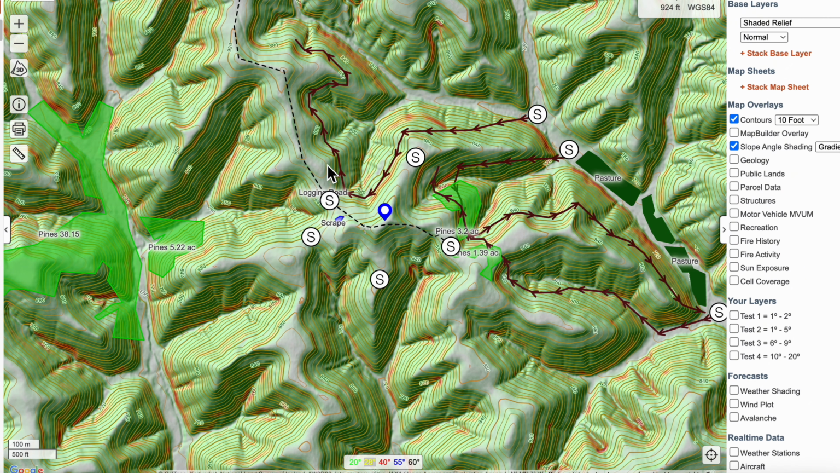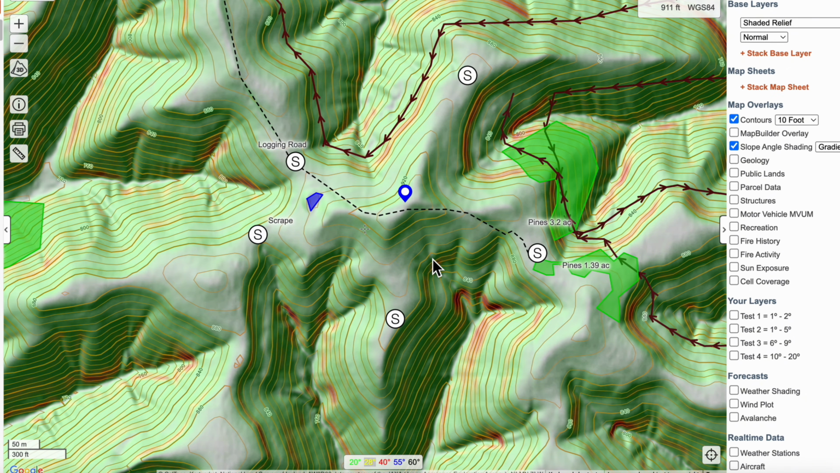Now I've switched the contour lines back on to 10 feet interval, and it's really impossible to tell which one of these scrapes is going to be the best scrape. It's just too difficult to tell through e-scouting, but that's what boots on the ground scouting is for.